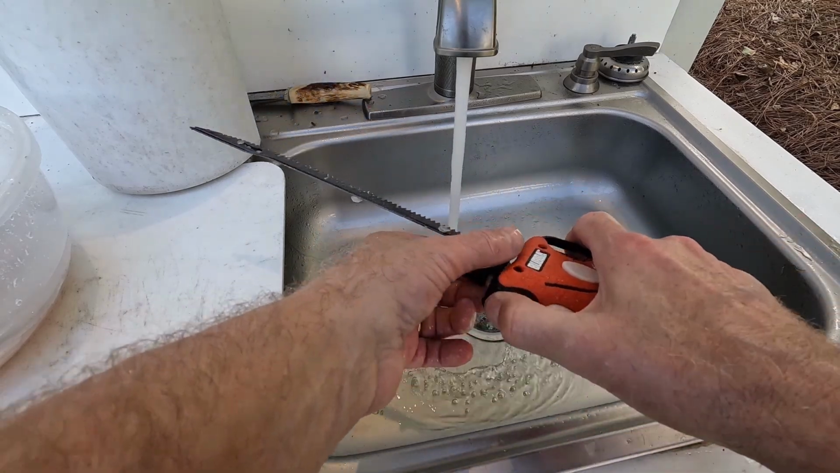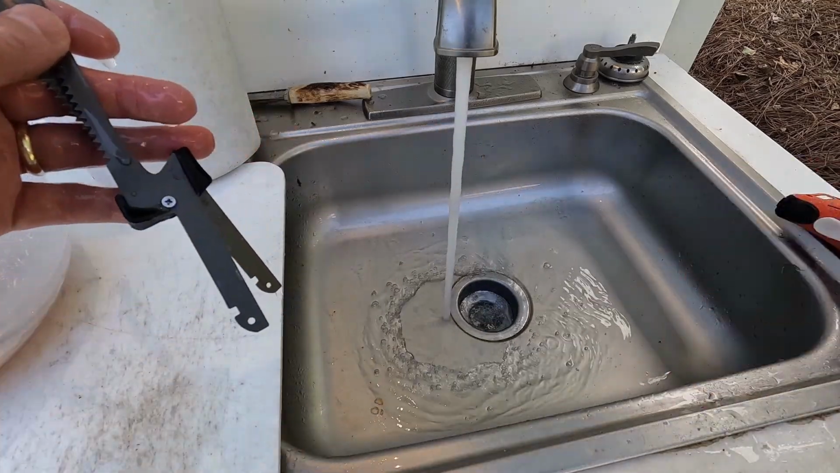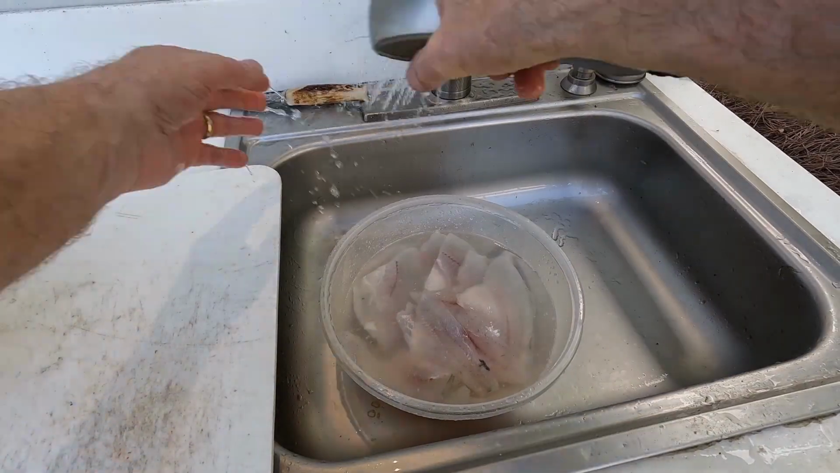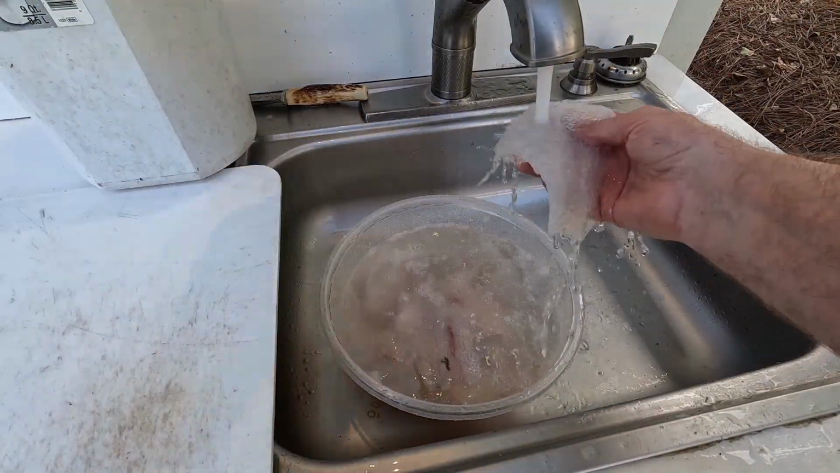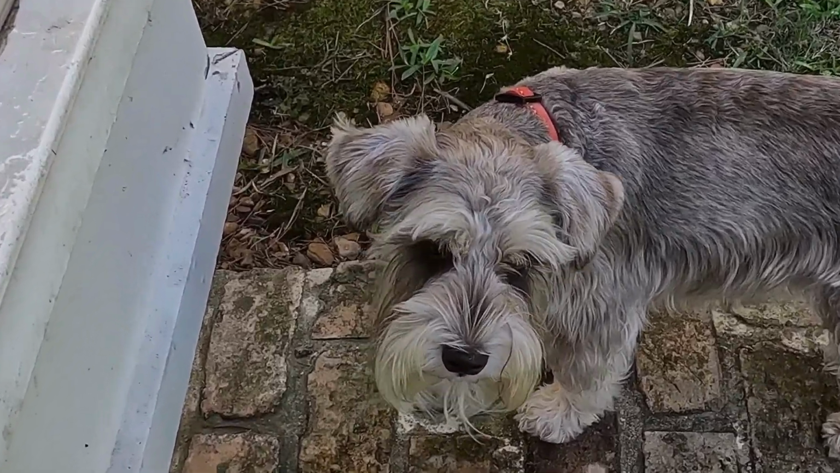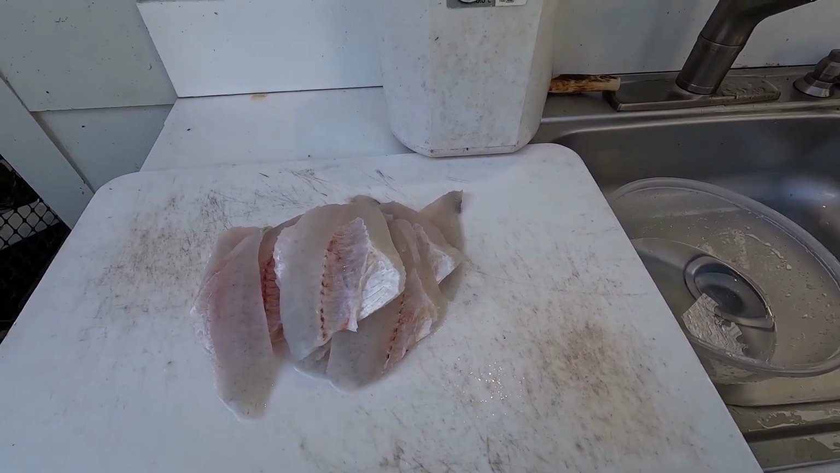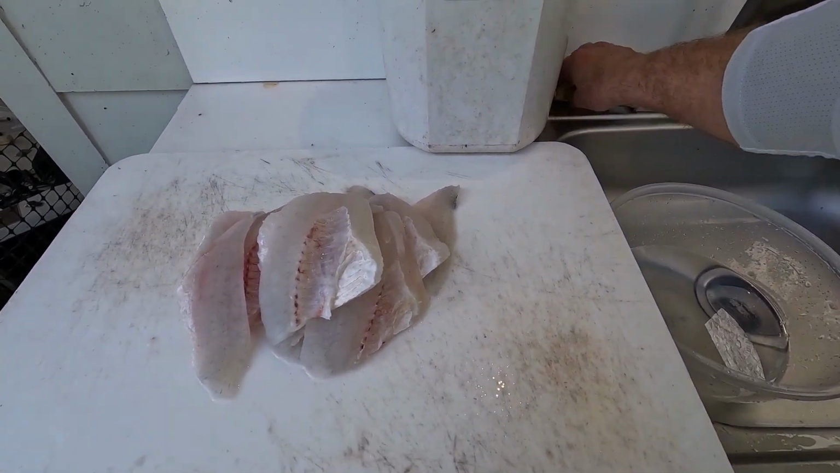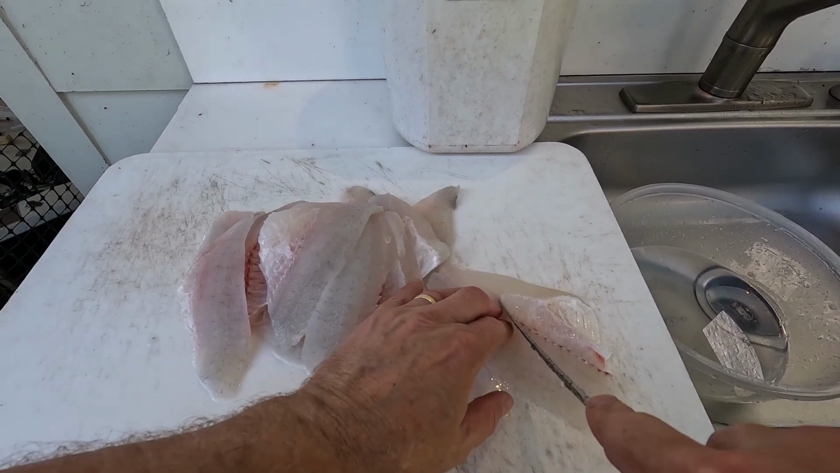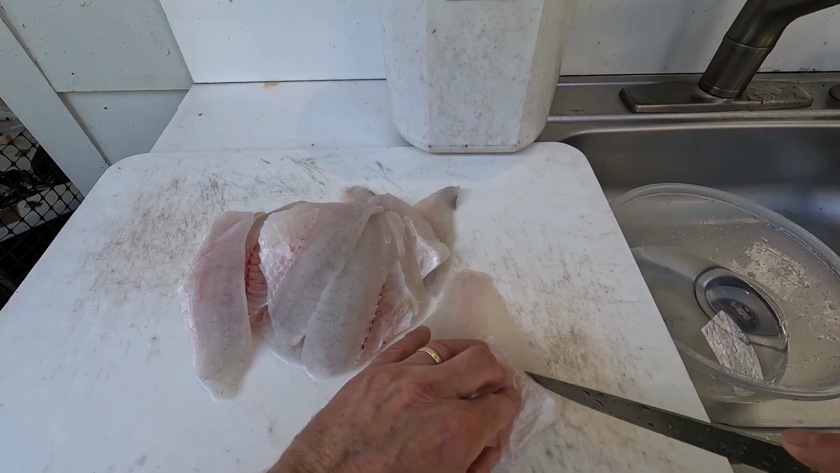Take the blades out. Recharge the batteries, and it's good to go. Fishes, are you ready for some crappie fillets, huh? Gotta cut the meat off the bones. That's how I do it.